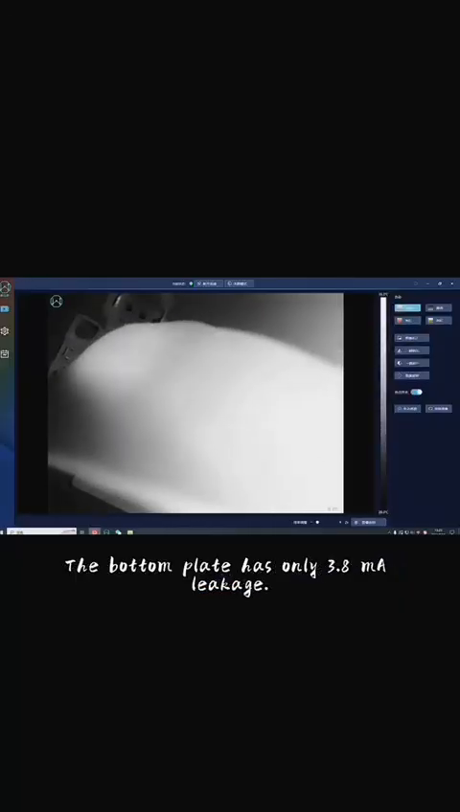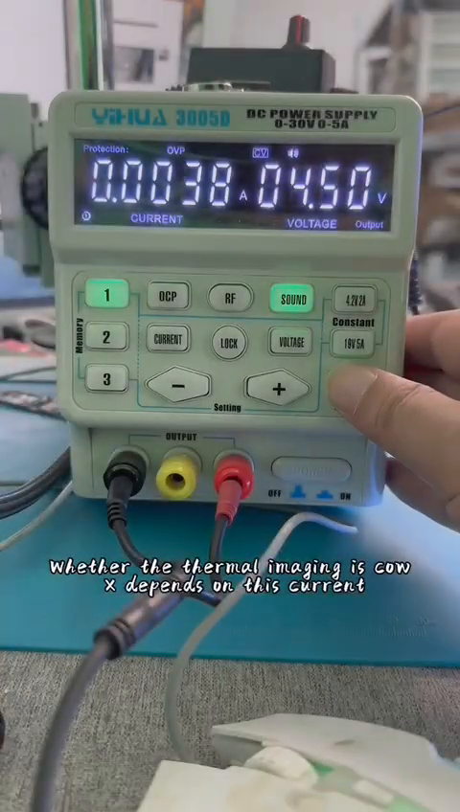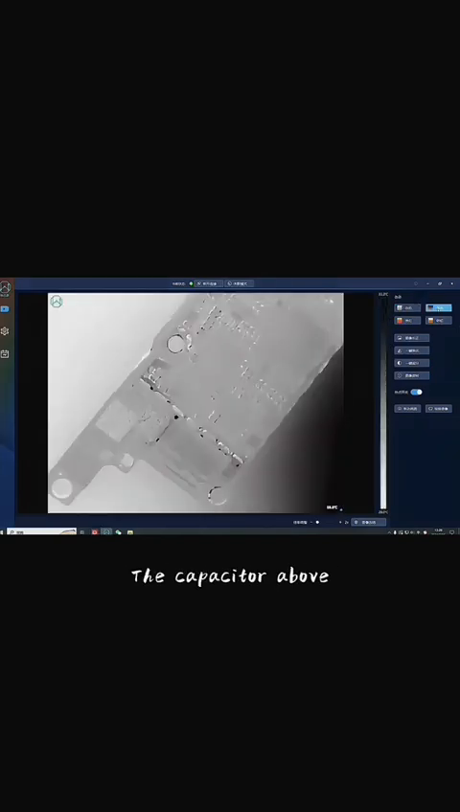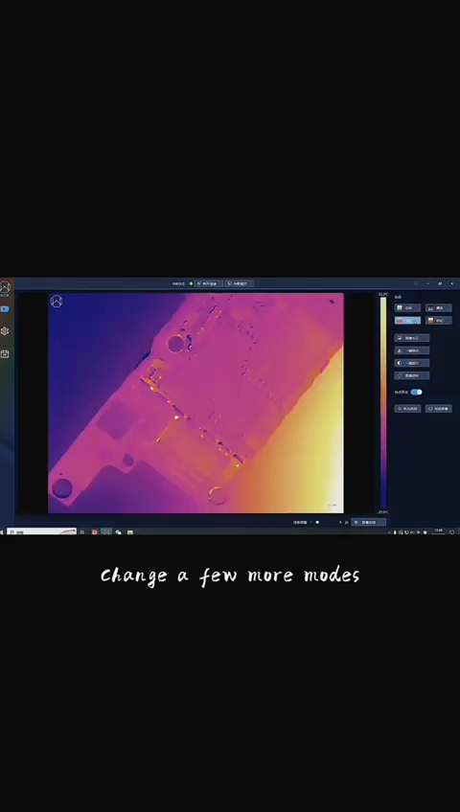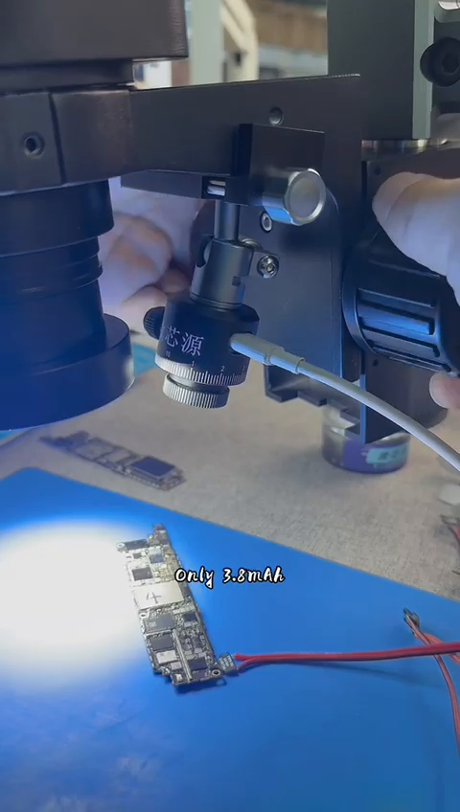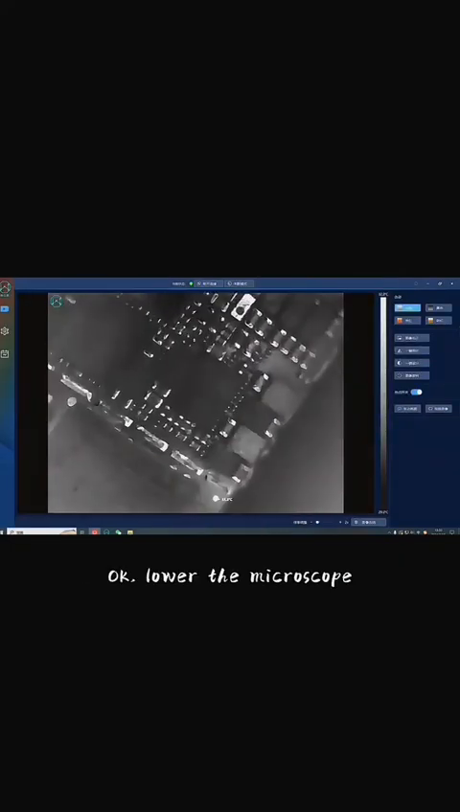The bottom plate has only 3.8 milliamperes leakage. Whether the thermal imaging is good depends on this current. See if it's clearly visible. The capacitor above. Change a few more modes. Take another look. Look at that capacitor leakage. Only 3.8 milliamperes. If you feel that you are not seeing clearly enough, okay, lower the microscope.